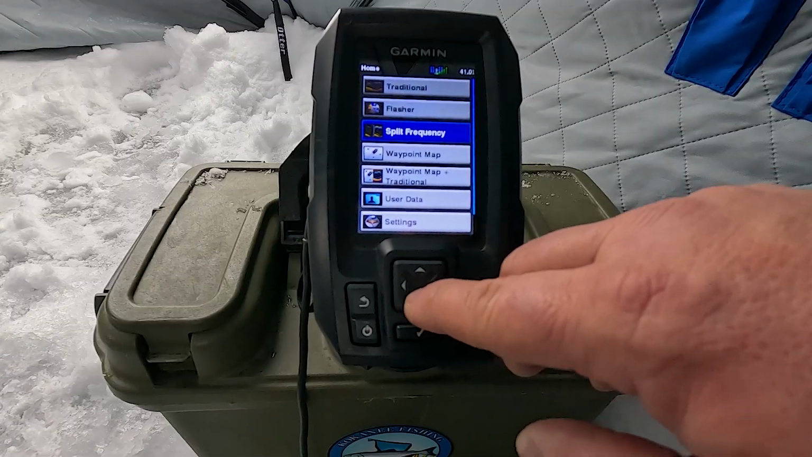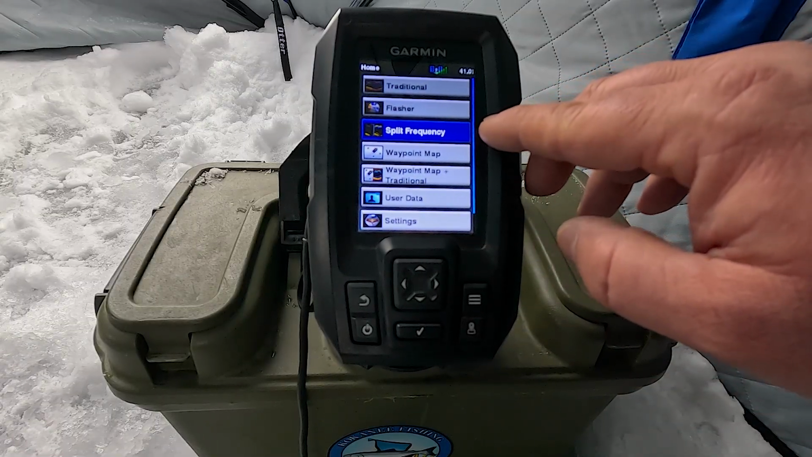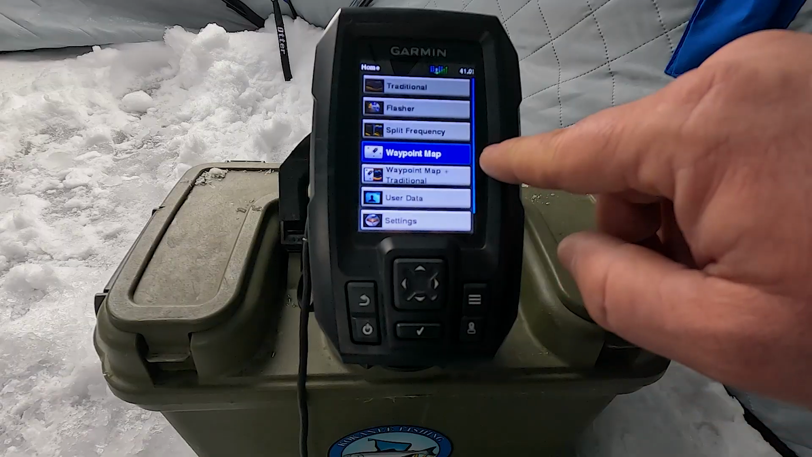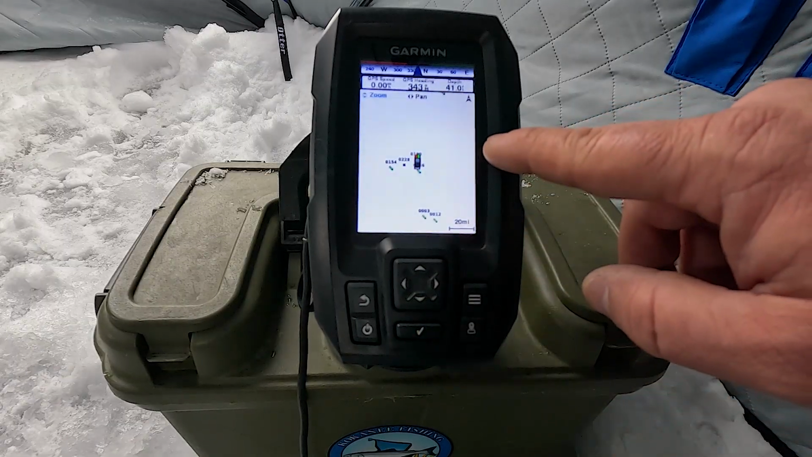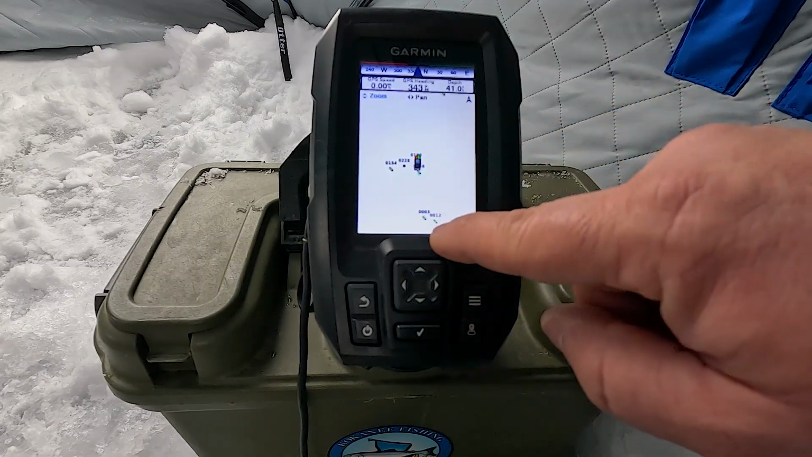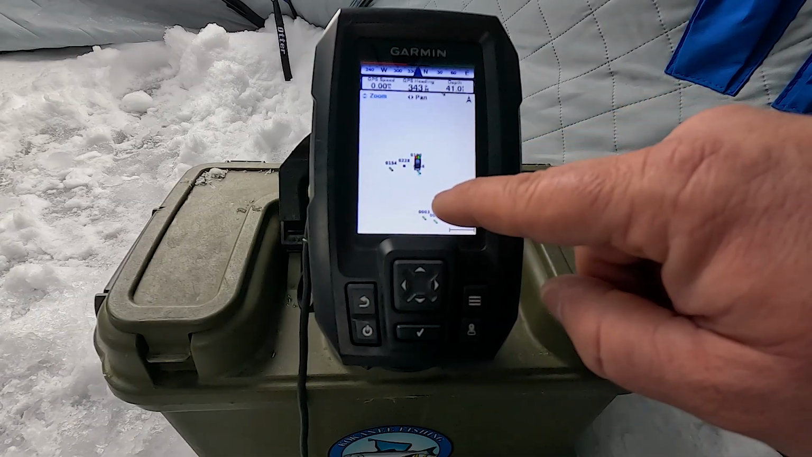The next option you can choose is split frequency. I find the screen on the Garmin Striker 4 is a little too small for this, so I don't use that. Waypoint map is quite useful. I can select my waypoint map, and I can actually cruise to all my waypoints on open water when I'm ice fishing. It shows your direction of travel on your boat.